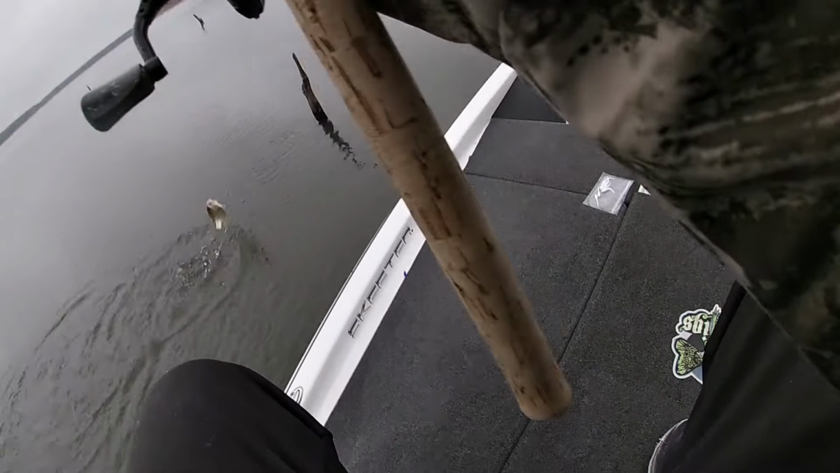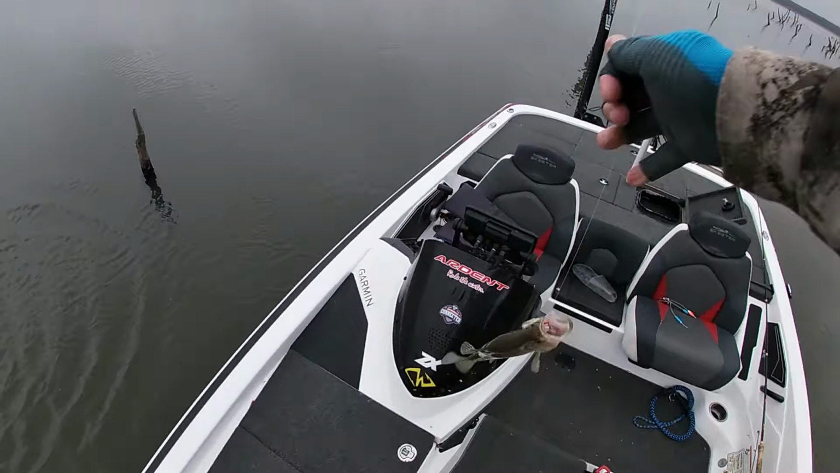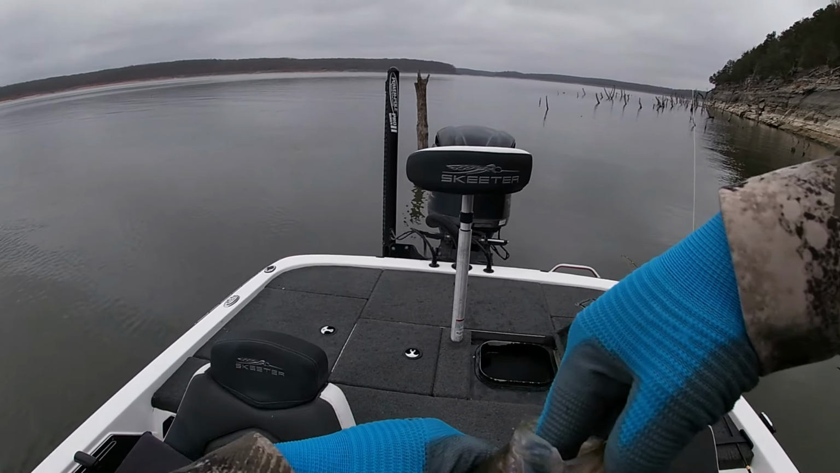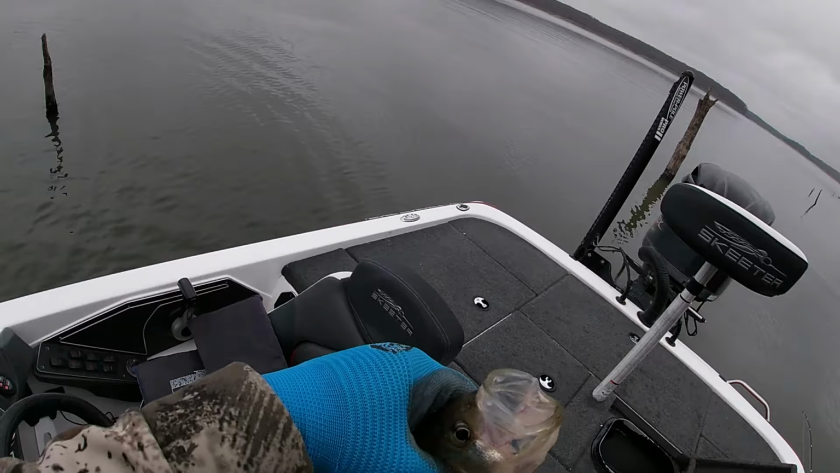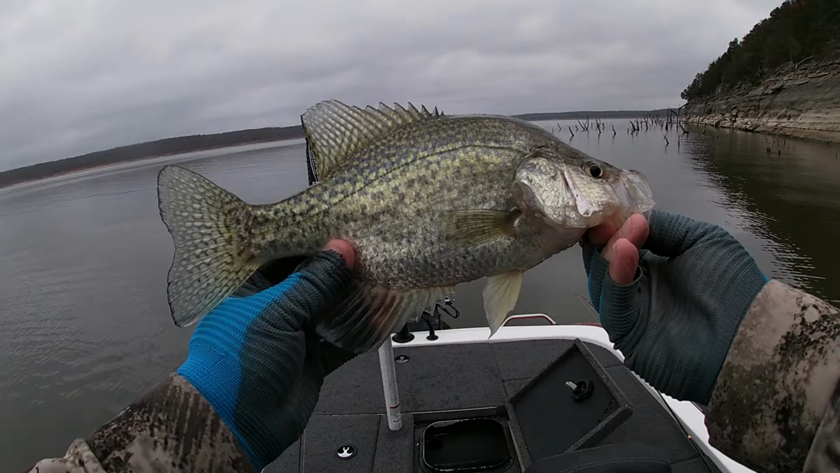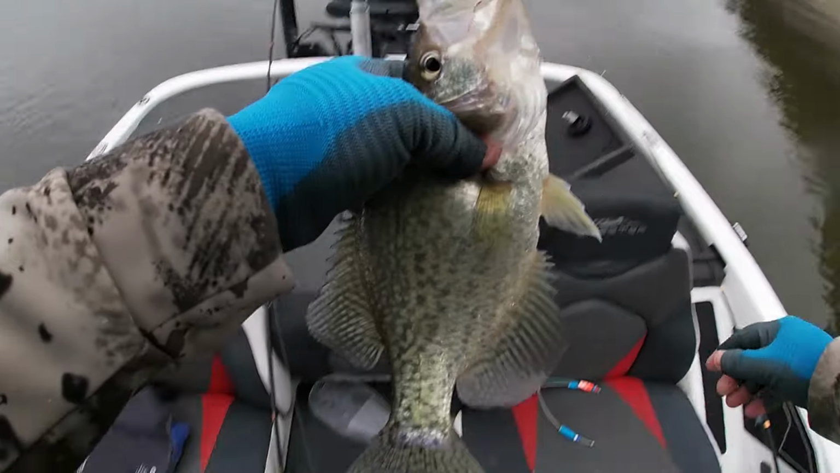All right, that's another hog. Wow. I didn't have the camera on. I was messing around trying to get in position. Look at that one. Hogville. Hogville, USA right here. Beautiful November crappie. Late November crappie.